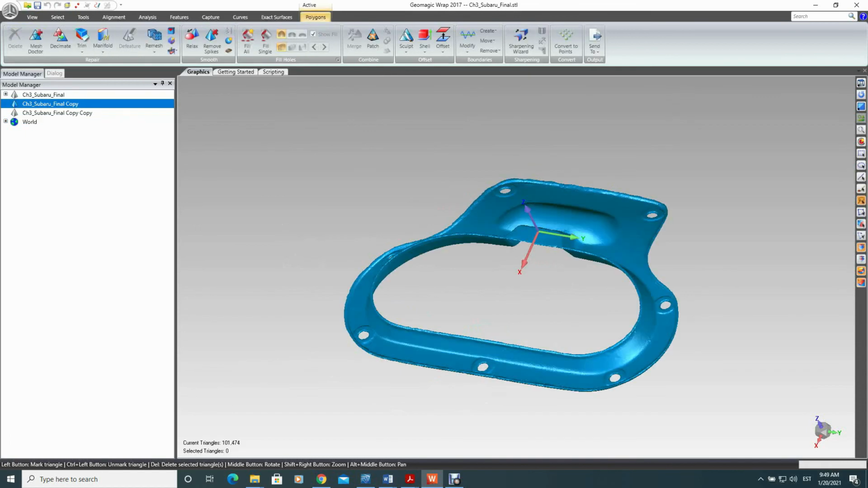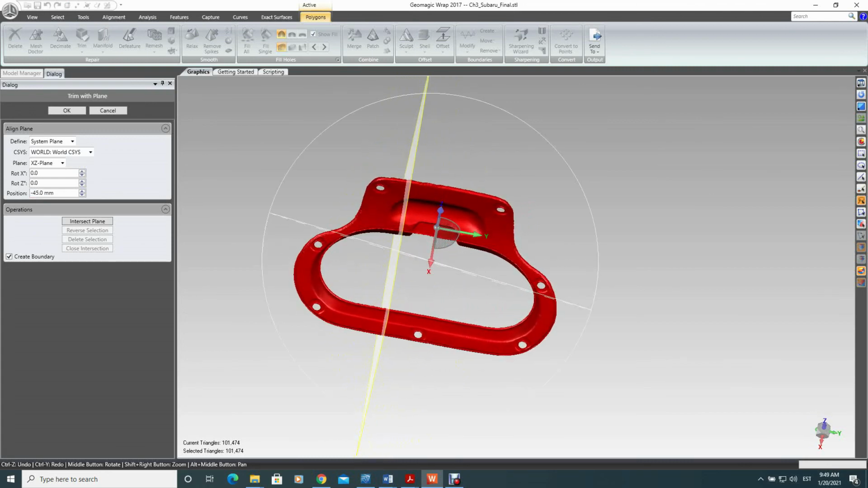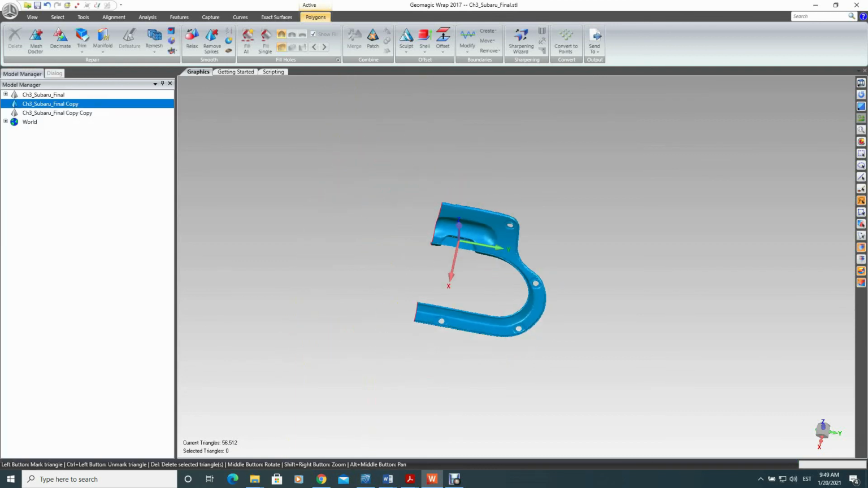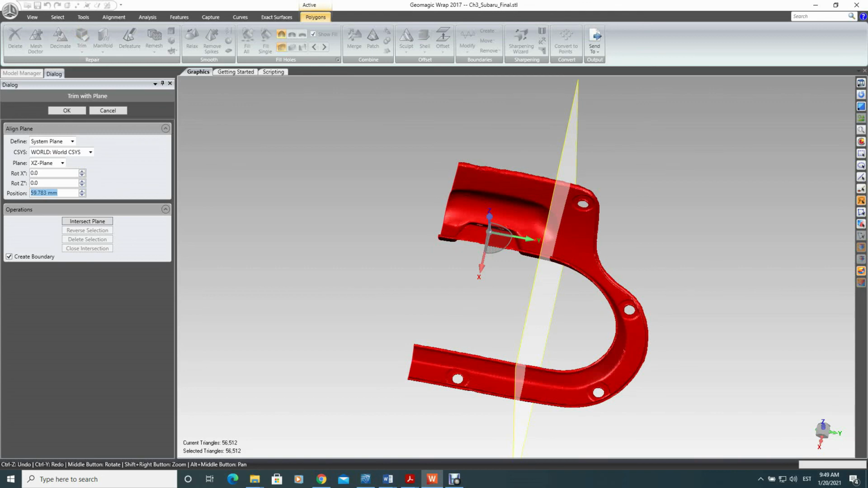Let's hide this. Let's take now this other version, repeat the trim command, repeat -45. This time we would like to keep the other delete selection, close selection, okay. We have this, what we already had, and now let's move it to +45 just to be a little bit symmetric.